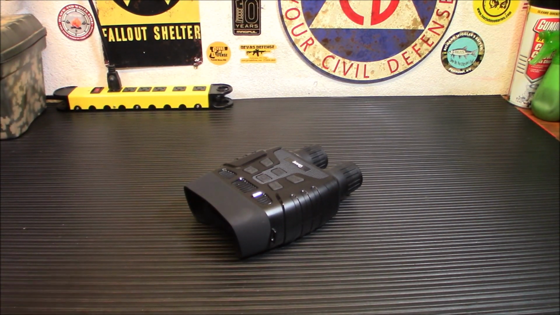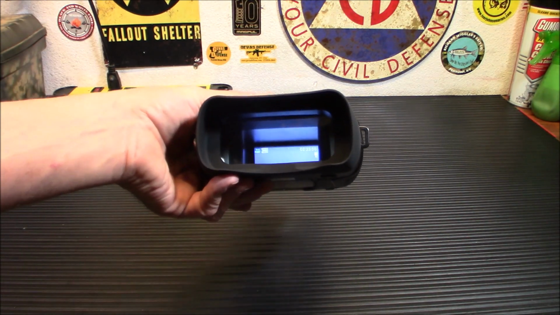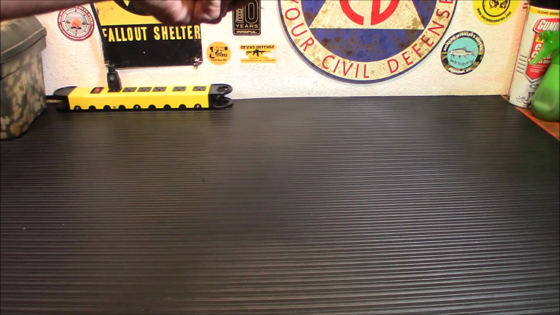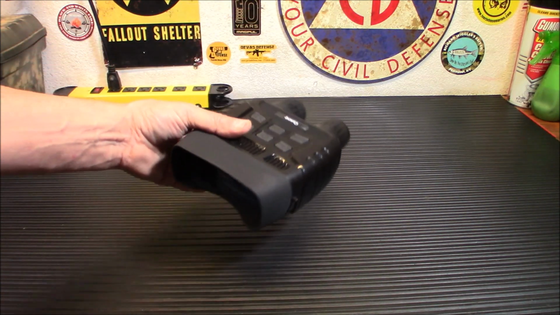Now, I do like the screen. Like I said, it's a 2.31-inch LCD screen. It looks very, very small when you first look at it from up close. But with the magnifier in the front, you can see how big that looks. So it is a very nice screen. Again, this is zoomed in and I'm right up against my wall there, so you're not going to see anything worthwhile through it. But you get the idea.